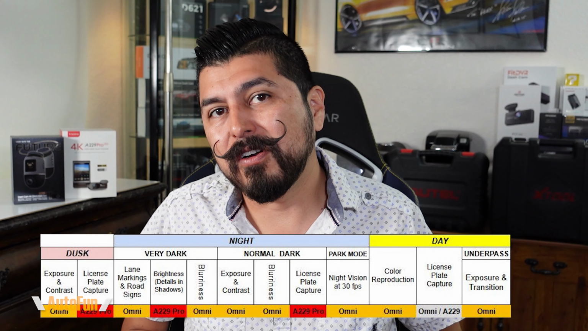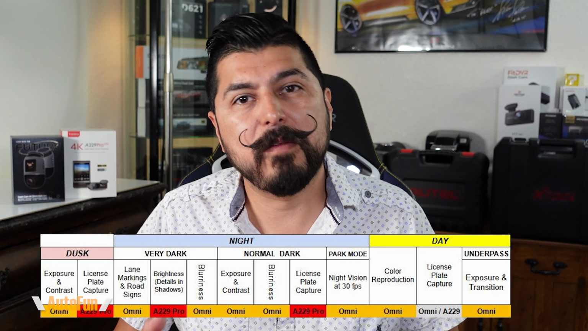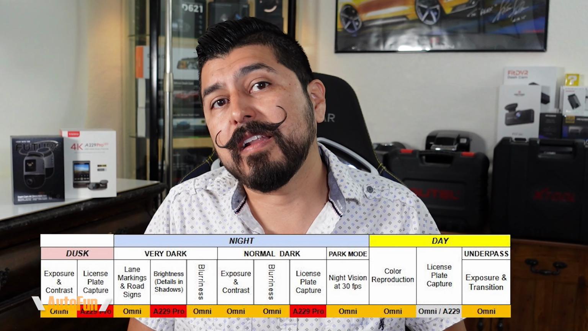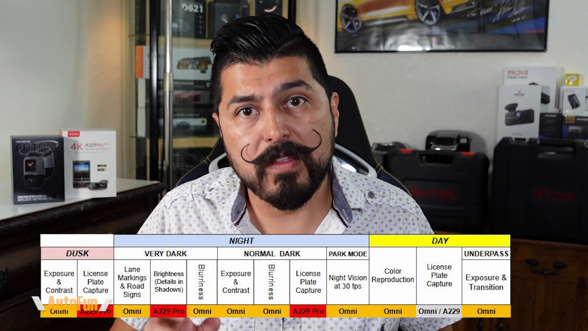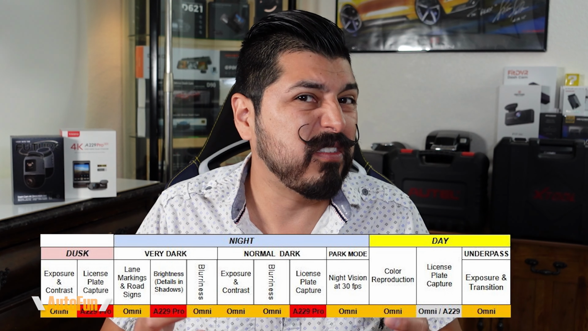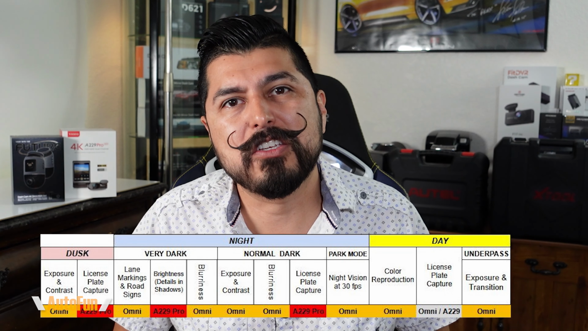And here's what my final score looks like. Under the Dusk category, exposure and contrast, I gave that to the Omni. However, license plate capture, I felt that there was a little bit more of an edge on the A229 Pro, so I gave that one to Viofo. And under the night category, lane markings and road signs, I definitely felt that the Omni had an edge on there, being able to see those better. And in the brightness, which is what I call the details in the shadows, this is where the A229 Pro did have a slight edge over the Omni.